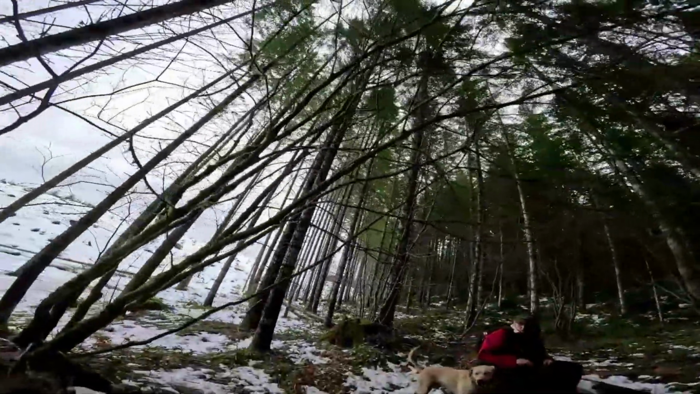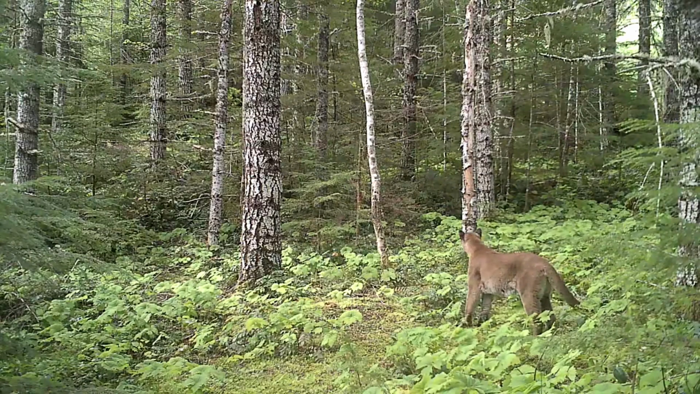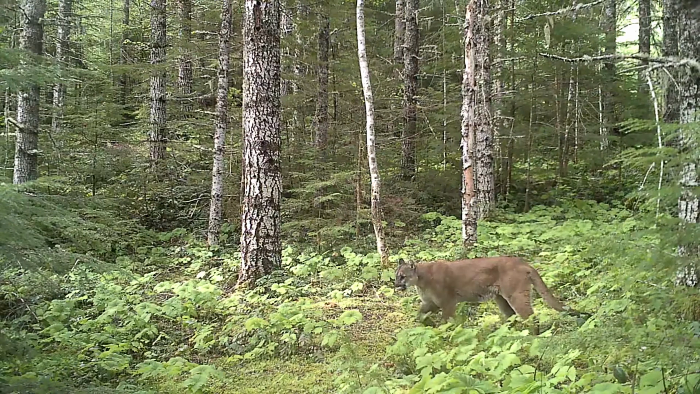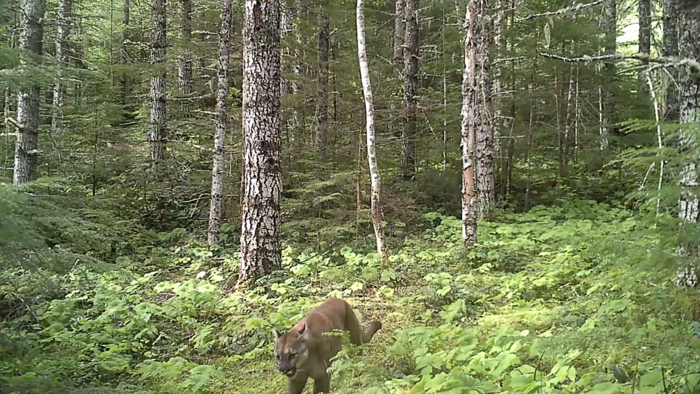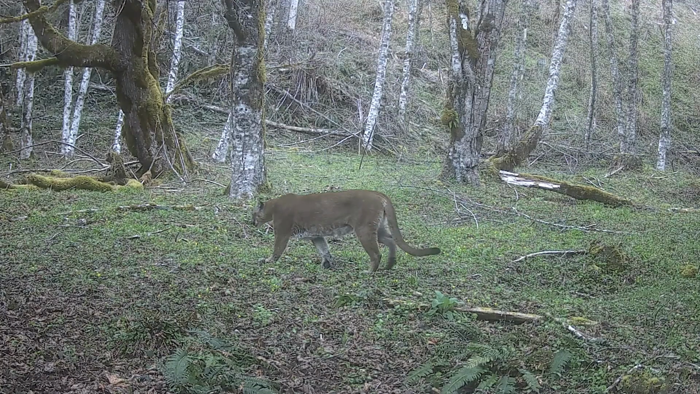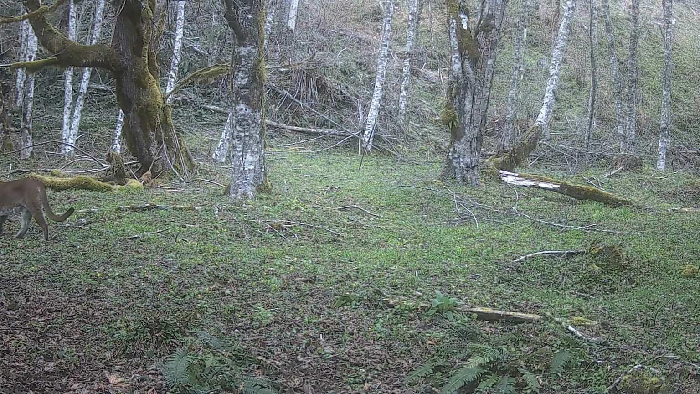Anyway, because of my relentless pursuit of getting stuff on these trail cameras, and years of going up and setting so many of them, I've been able to catch an awful lot of crazy, awesome stuff. It's incredible, some of the stuff that we've got.